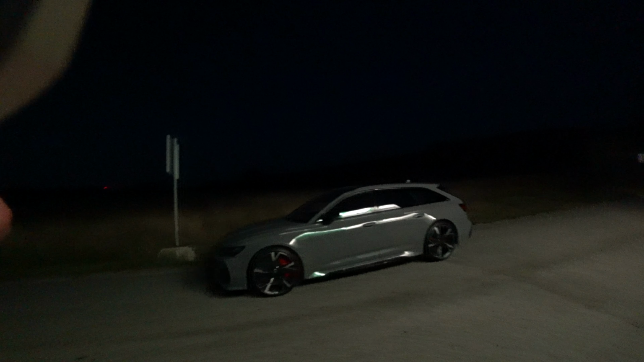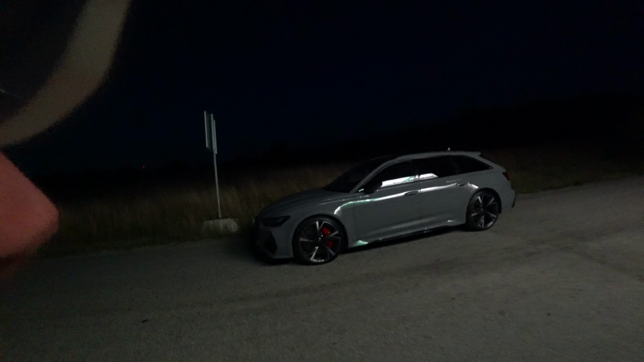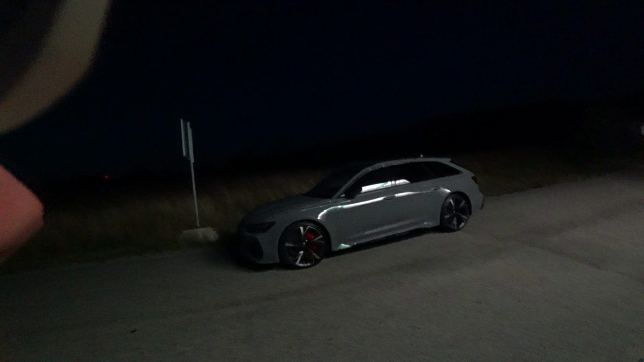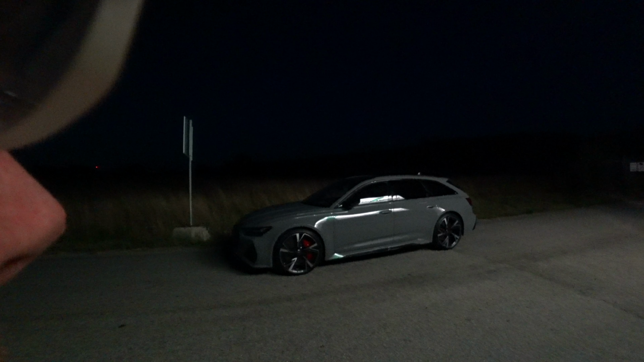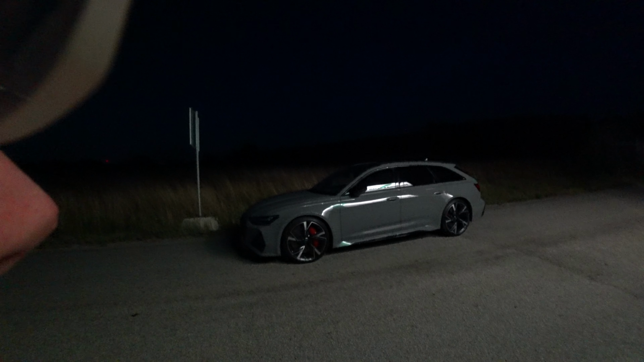Wow, what do we have here? RS6 Avant. Ceramic brakes, 285 millimeters. Wide tires, front and rear. No air suspension. Let's lock it up.